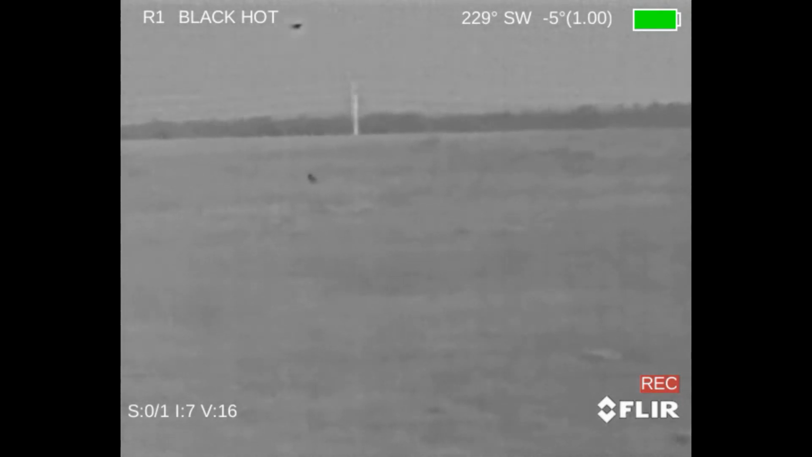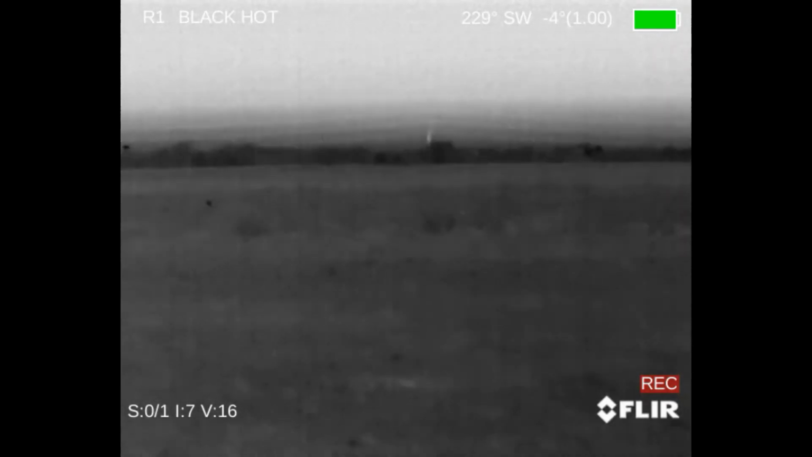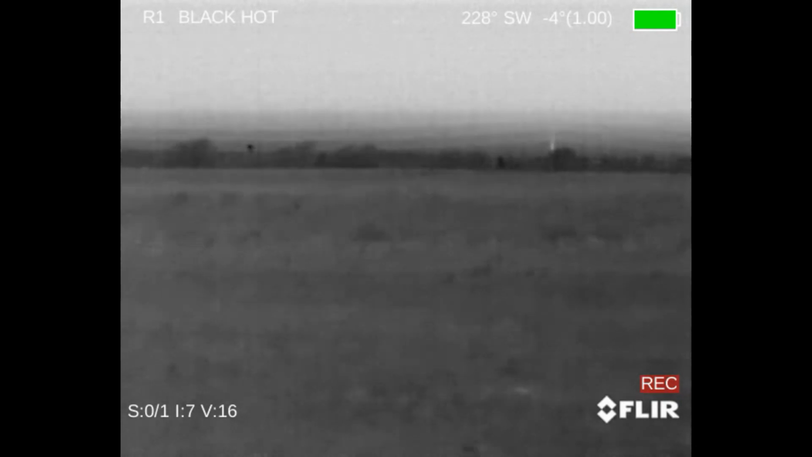Well, before we called it a night, we decided to go ahead and try one more spot. Ran into a few coyotes. We set up to shoot, and they never really slowed down. The shot just went off right here. Unfortunately, we're not able to hit one or the other. So the coyotes got lucky and they got away. And that was pretty much the night there.